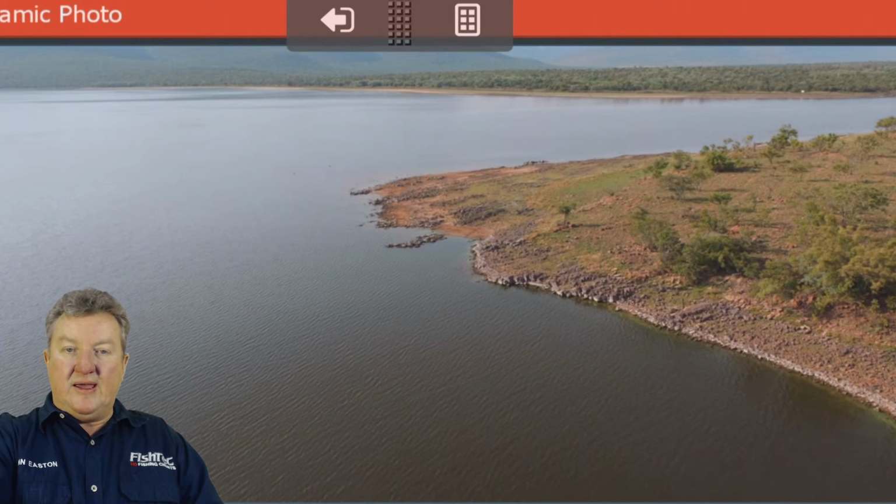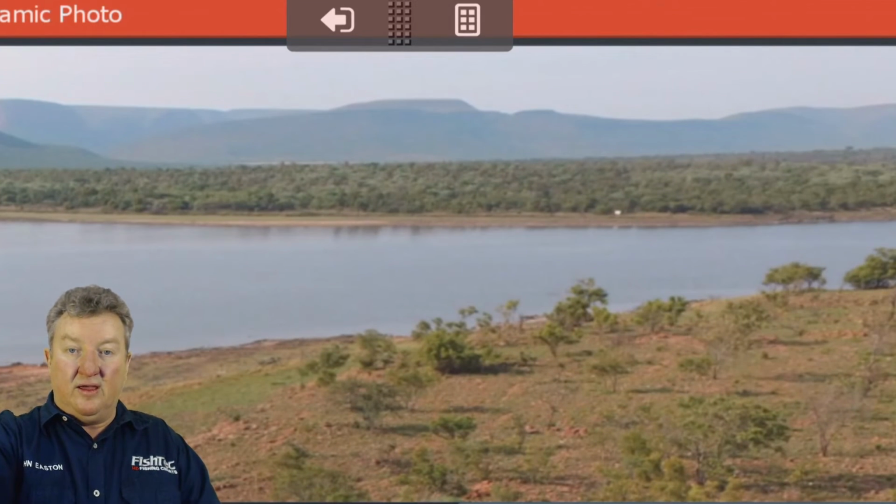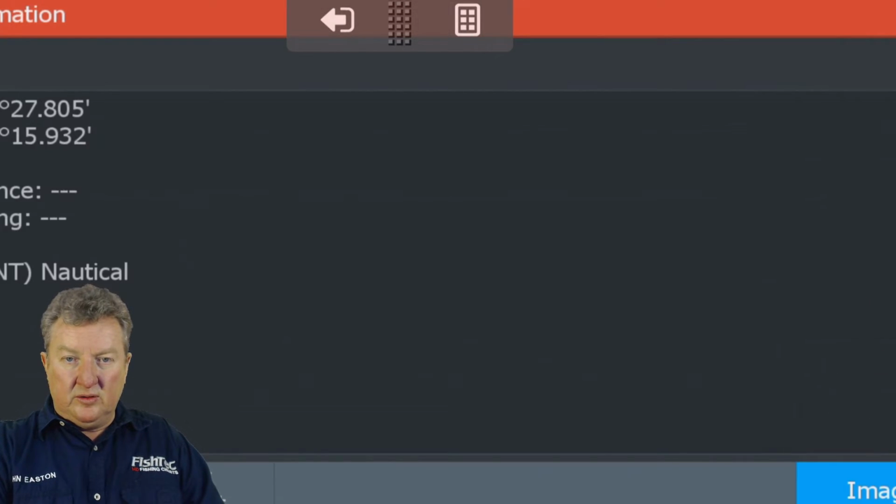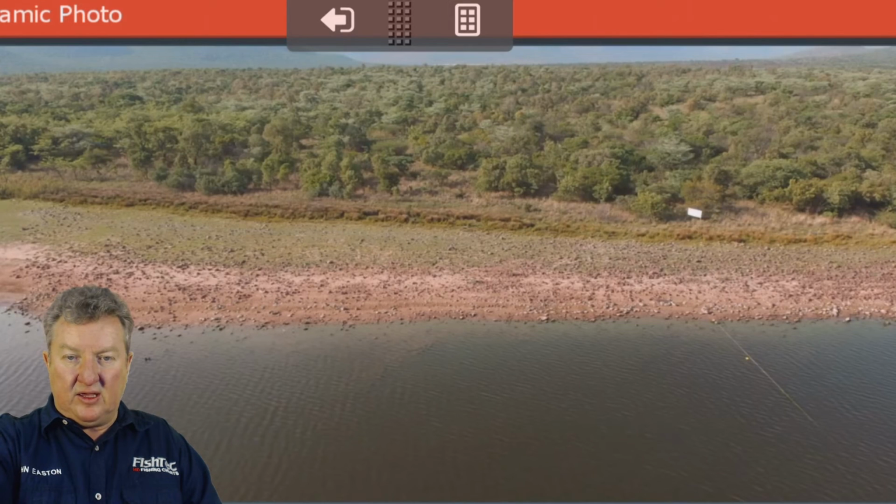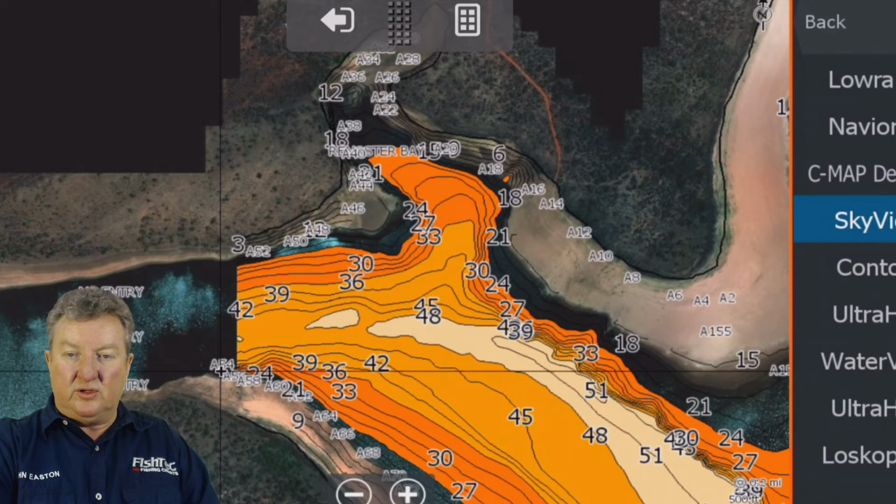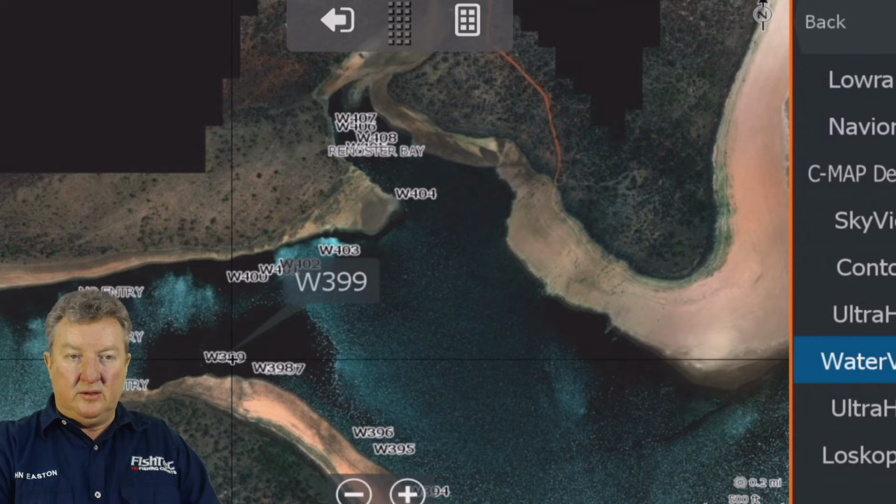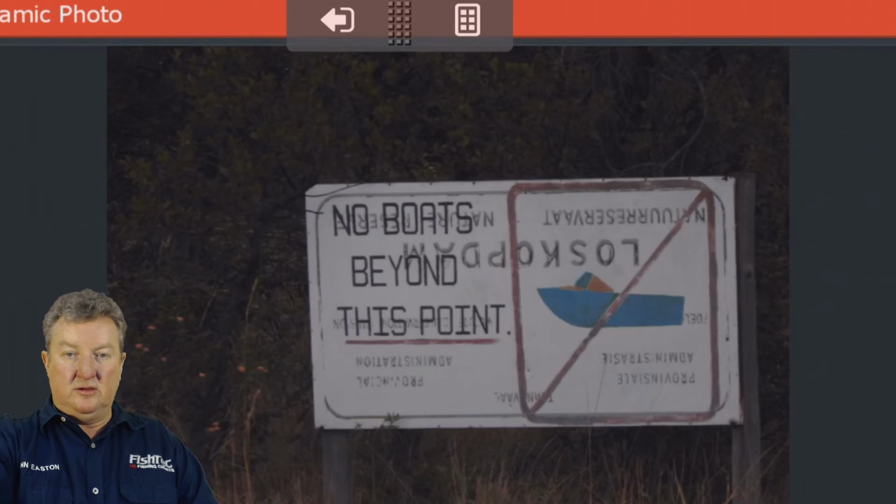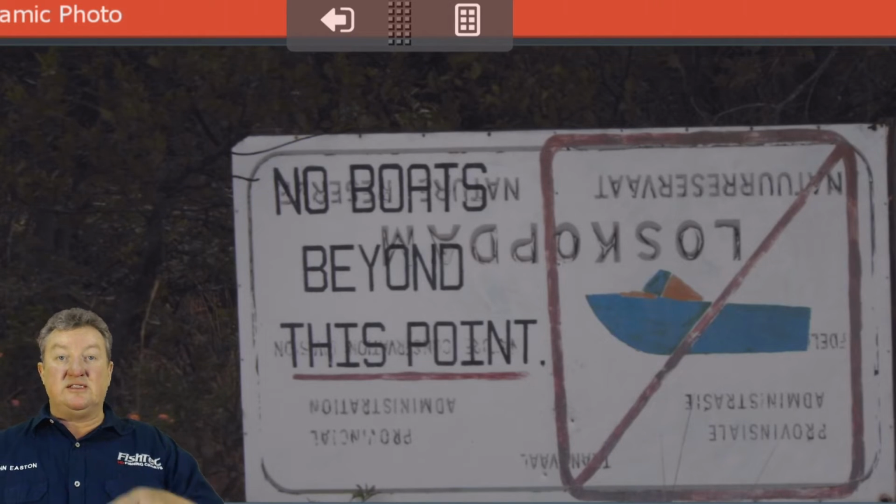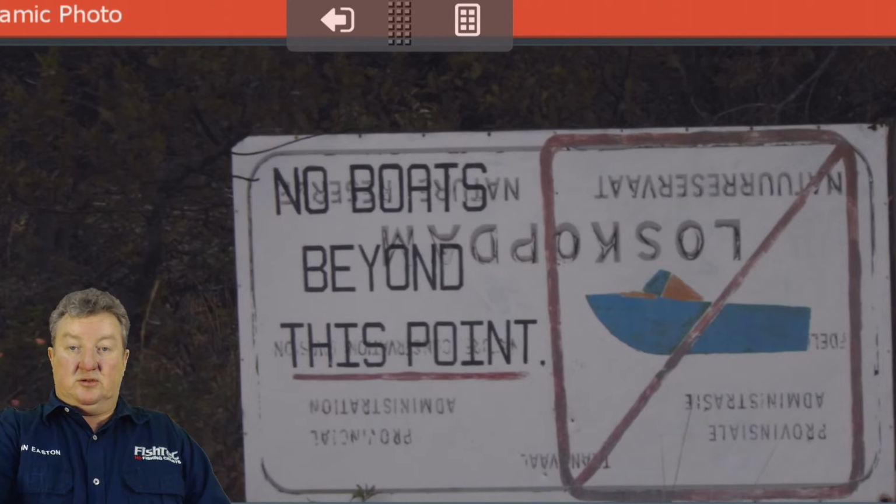There in the distance on the right is the board that says don't go in there. I think I might even have a picture of that board. You see that there? There's a buoy line across there, and there's the board. No, it's not from the sky, it's from the water view. There it is. Okay, guys, there it is. No boats beyond this point. But nobody says there's a 50,000 Rand fine. So yeah, just watch out.